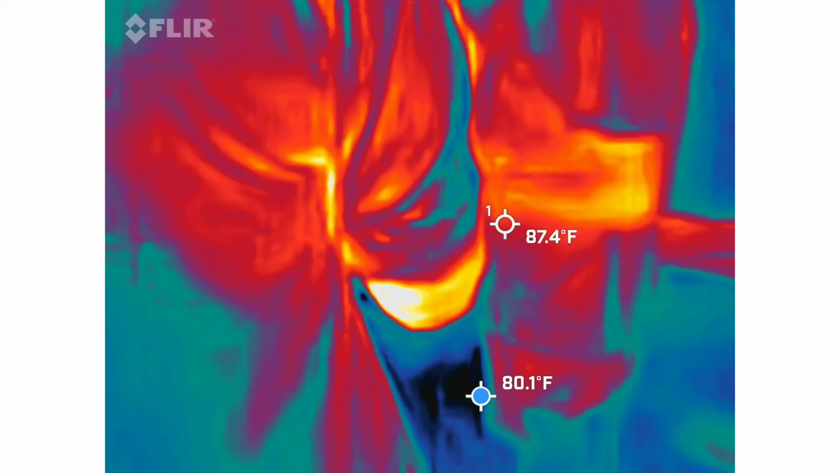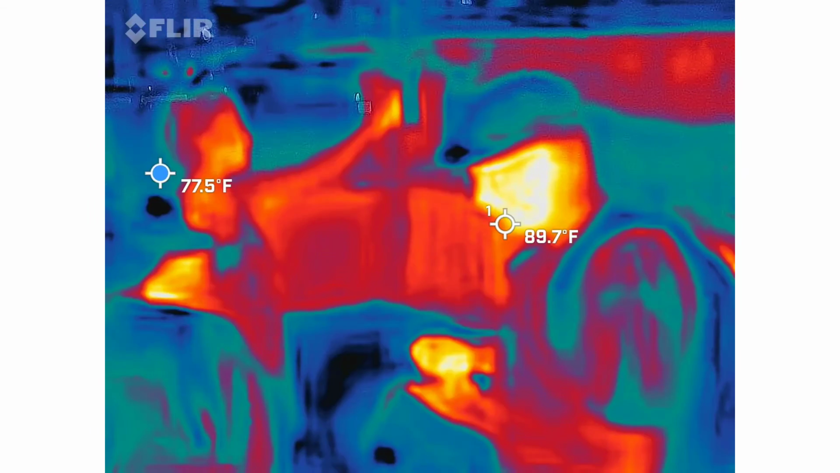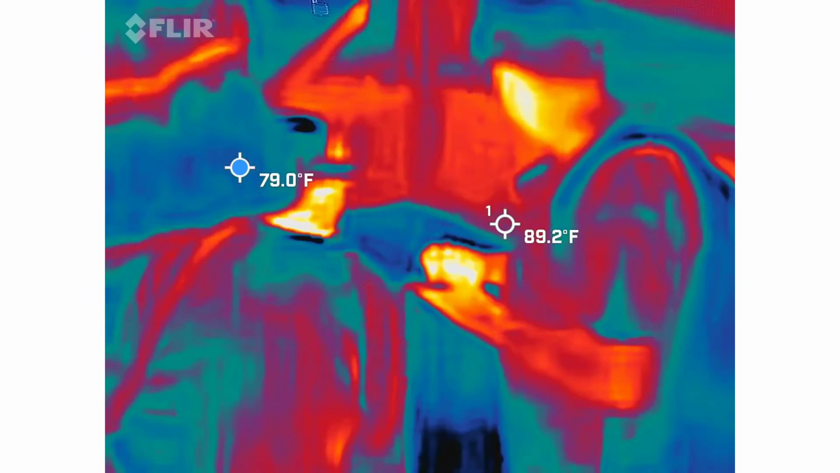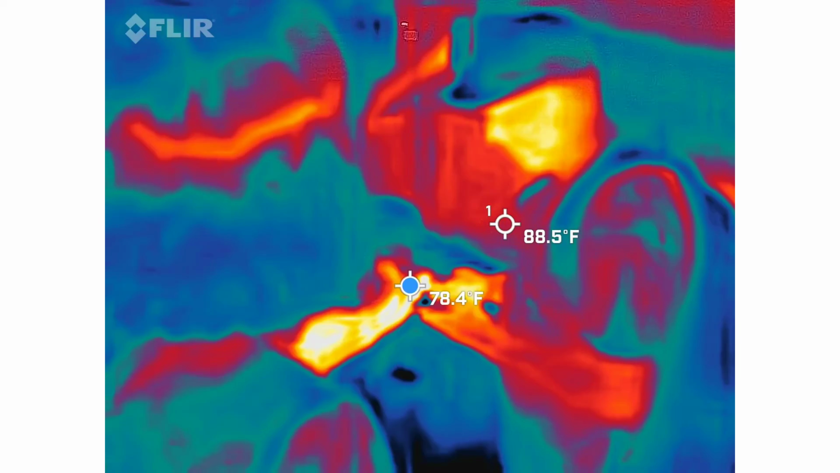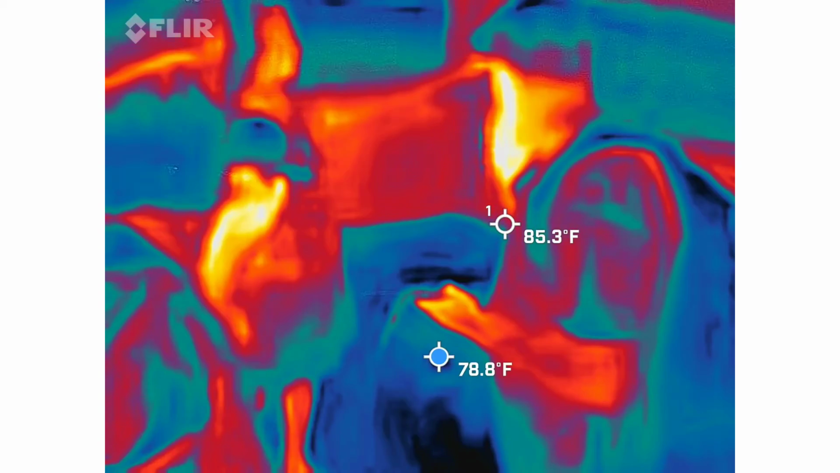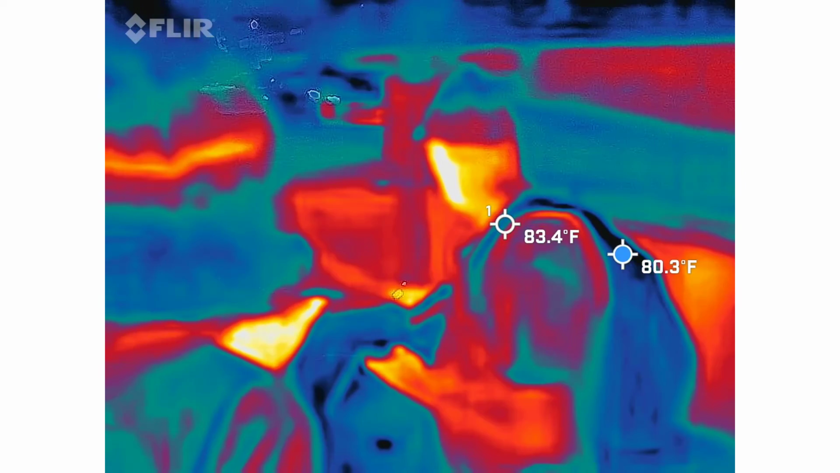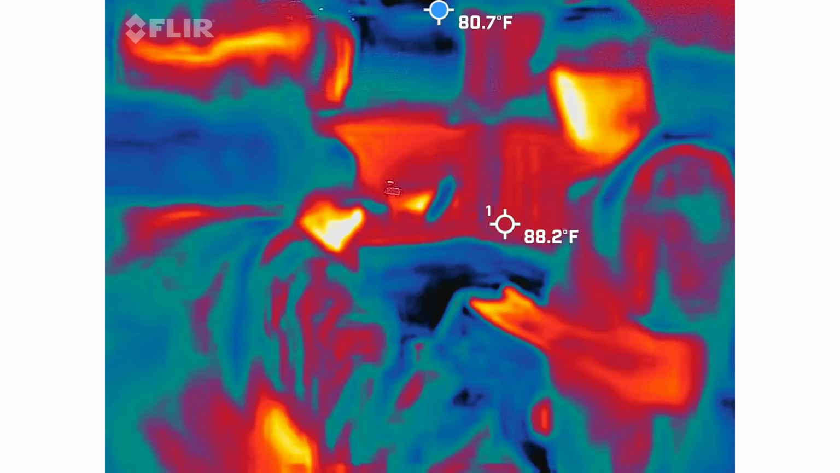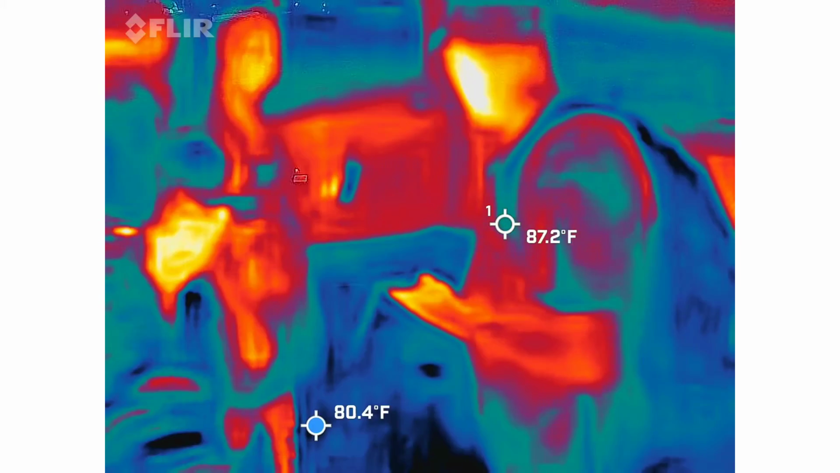I think I got it on this camera, flashing blue twice. You have a 10? I saw 10, yeah. She had 10.0 on there. Okay. Eliza, show us purple.